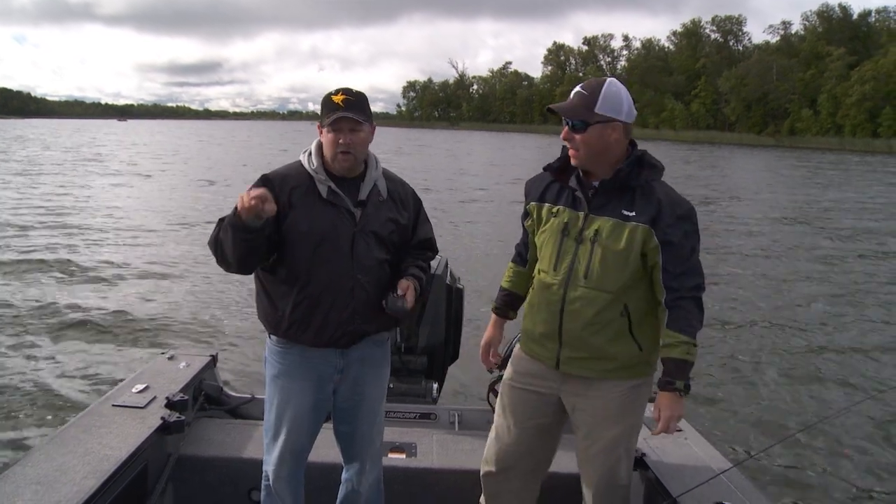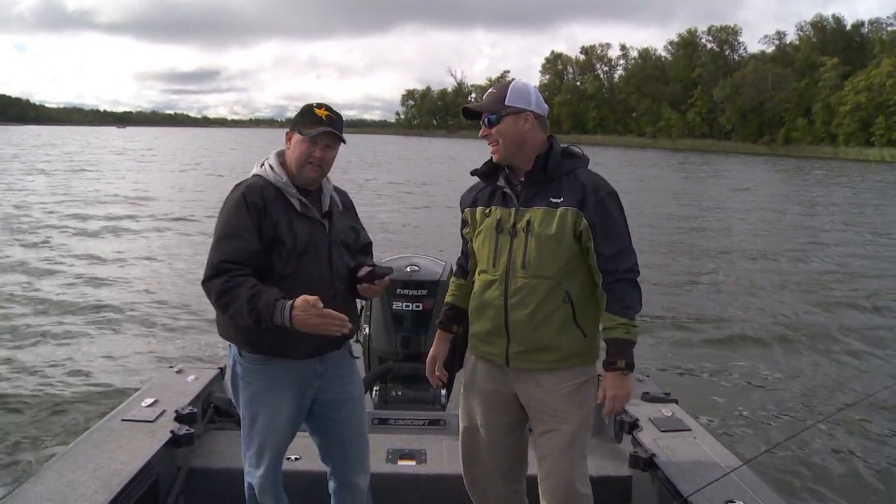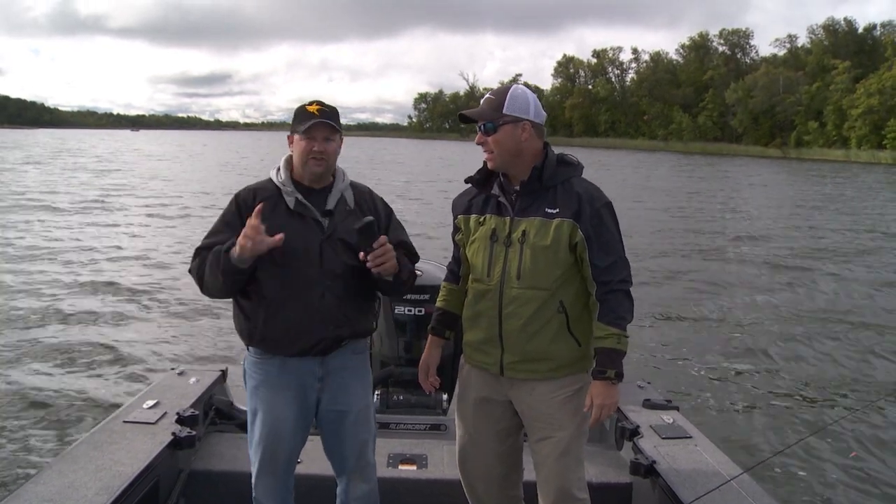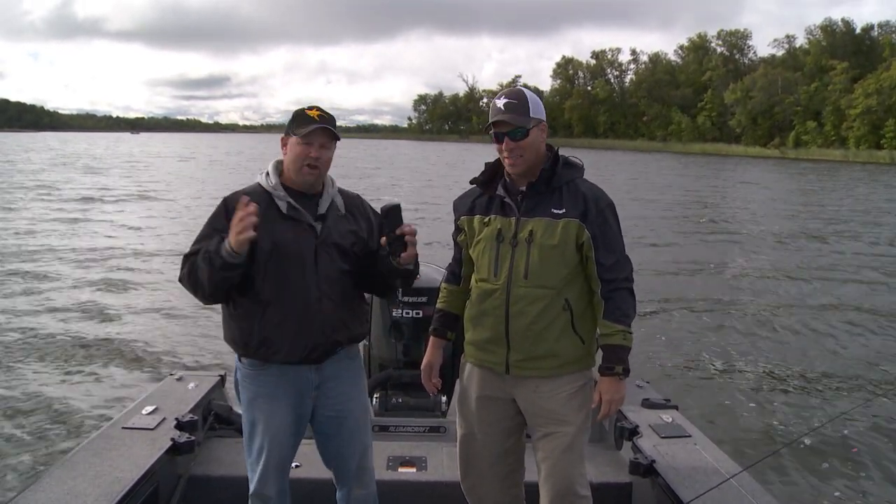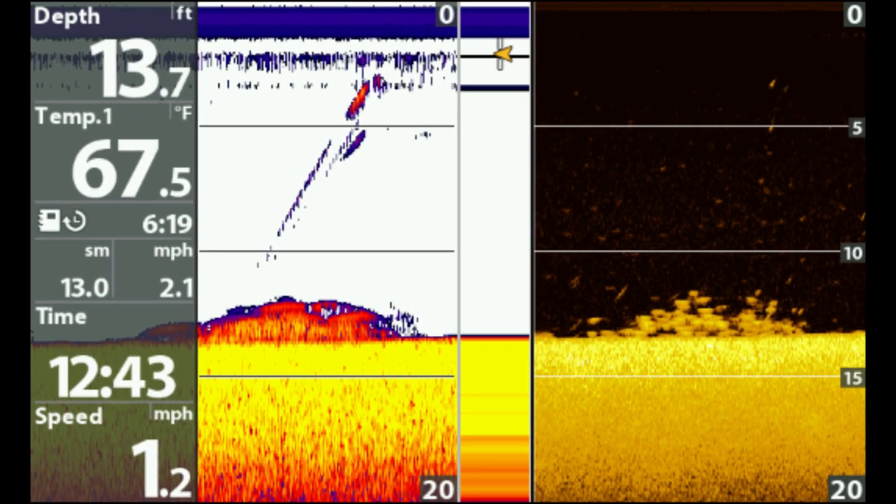But as soon as I went to my down imaging screen, what that does is it sends down a thin layer of sonar. It's almost like just taking your camera and taking a picture. And all of a sudden, everything was clear. I could see individual marks instead of just that blob of color.